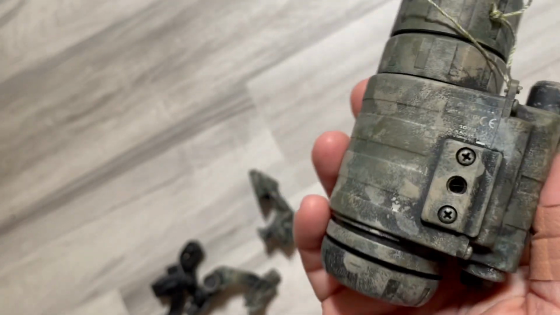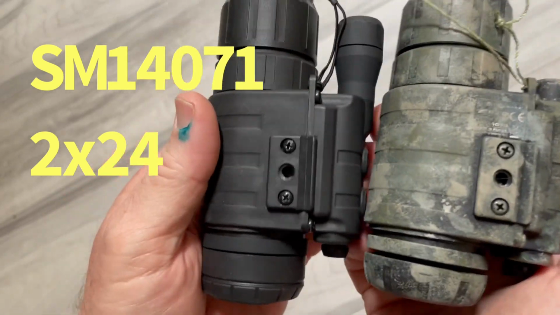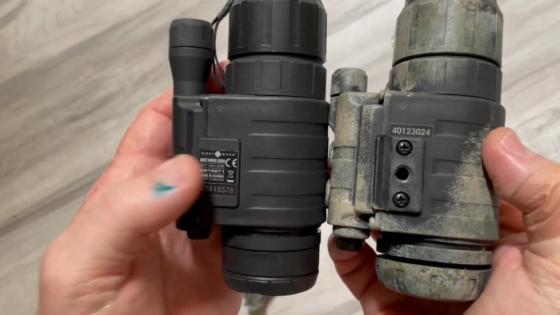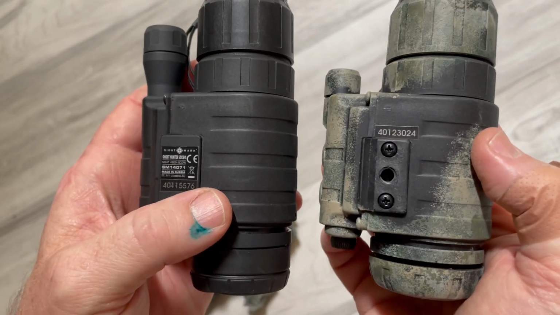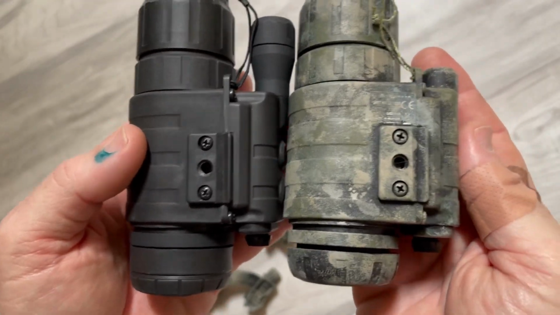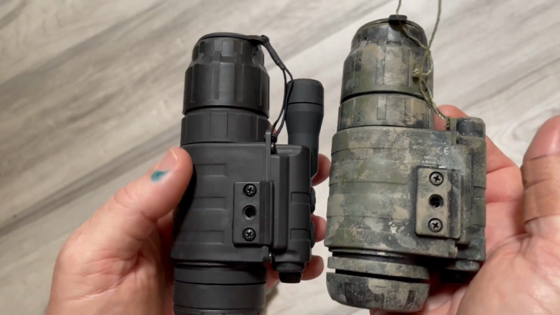Must be a different version because this one, as you can see when we flip it over, oh here, let's get them both the same. You got your mount here, like you should have, but if you flip it over, you don't have the mount here, so you can't change from one side to the other. So in reality, I could go dual, be cool, dual budget Gen 1 night vision. That's hilarious.